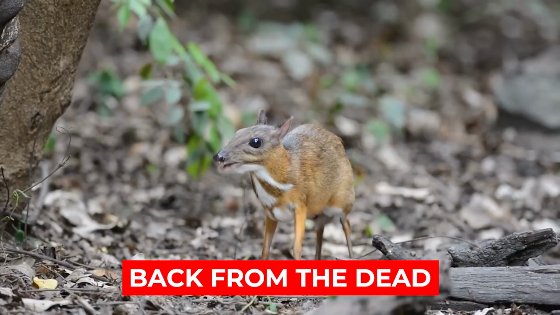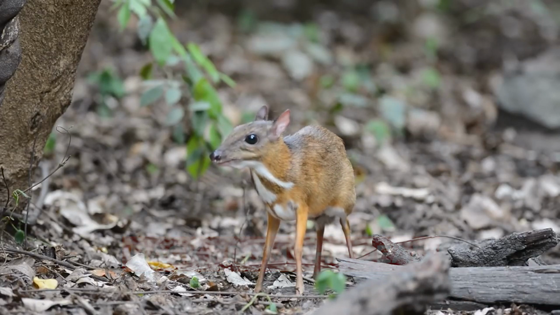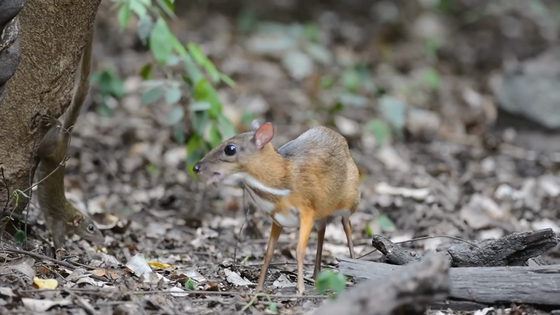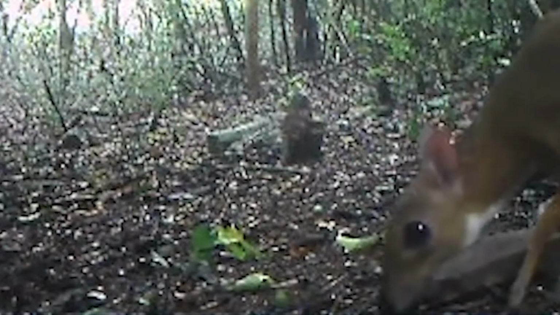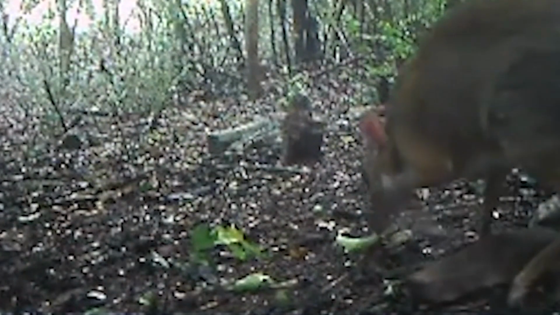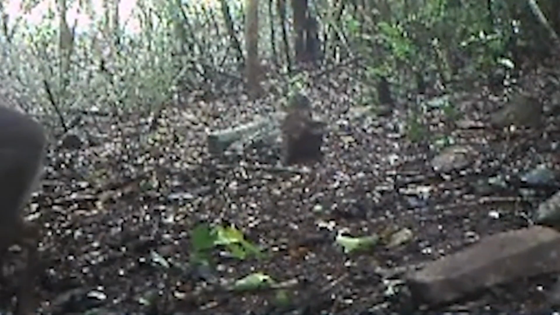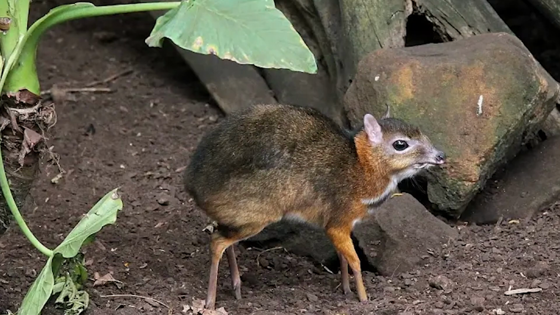Number 2. Back from the dead. For all the difficulty we've been through the past few years thanks to the virus, some good news finally came around. Or rather, some good news is finally spreading. A mouse deer has finally been spotted in Vietnam for the first time in 3 decades. The discovery made scientists ecstatic.